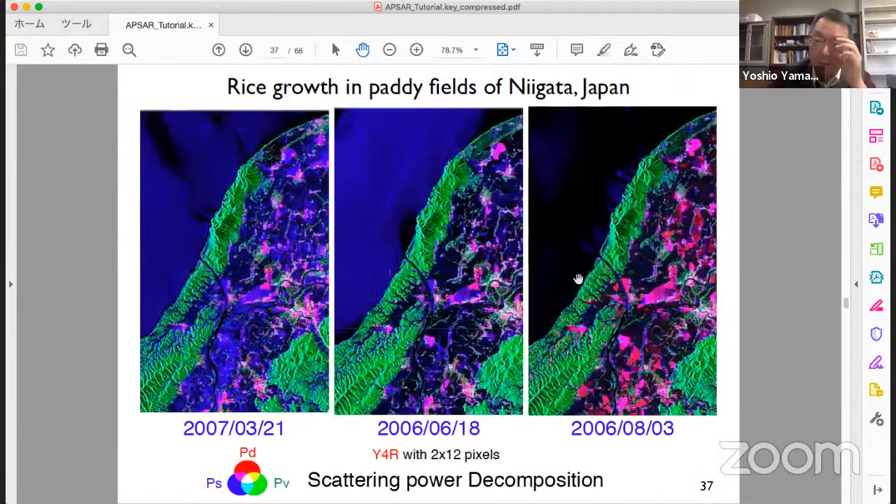Similar phenomena, not a fire, but rice growth, the rice growing stage in paddy fields, can be observed in Niigata, Japan. Niigata is very famous for rice. This is March. The paddy field is bare soil. Surface scattering is dominant, so it's blue.